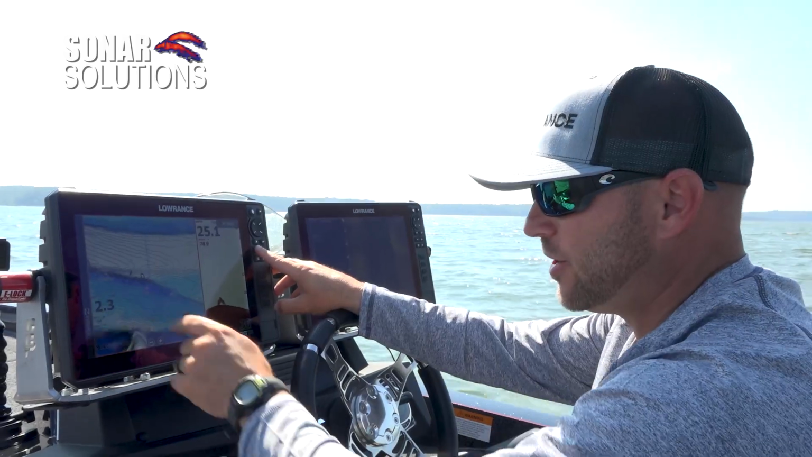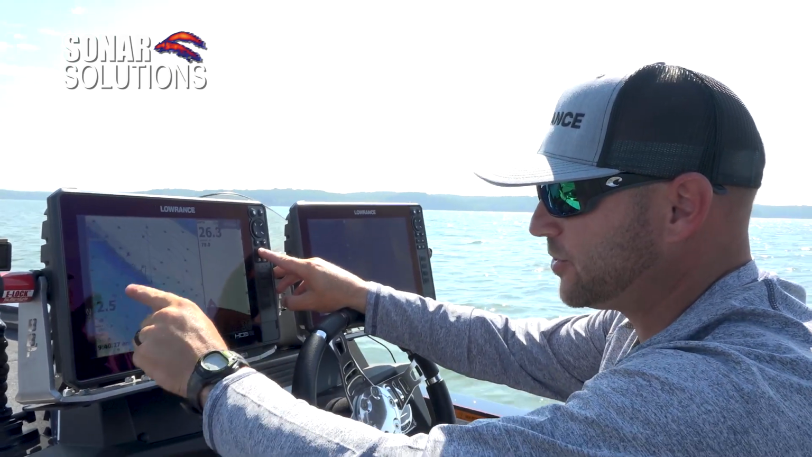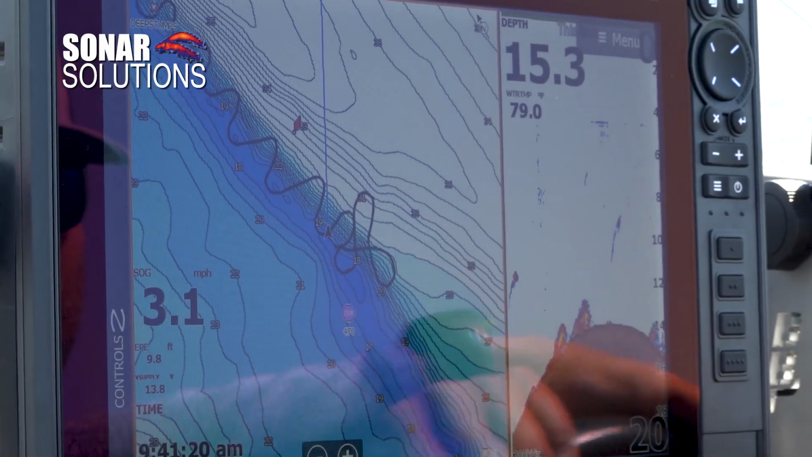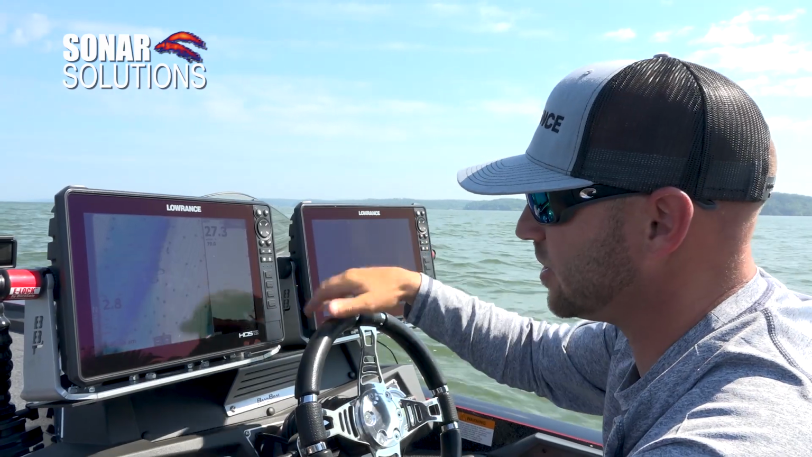So when I zoom out here on my sea map, you can actually see that. You can see that trail. I've looked at this whole bar down here, probably a quarter-mile stretch right here. A stretch this long, chances are you're going to see them somewhere down through there.